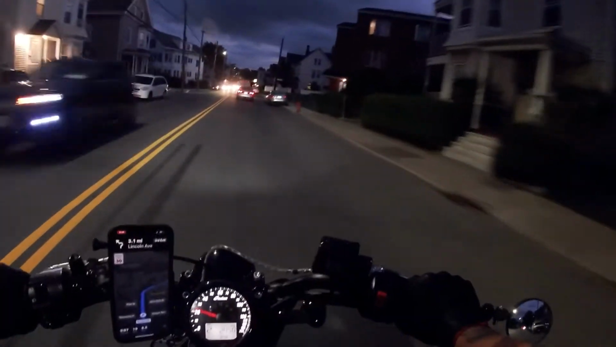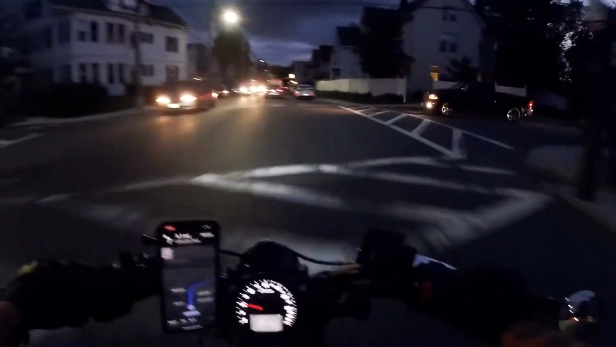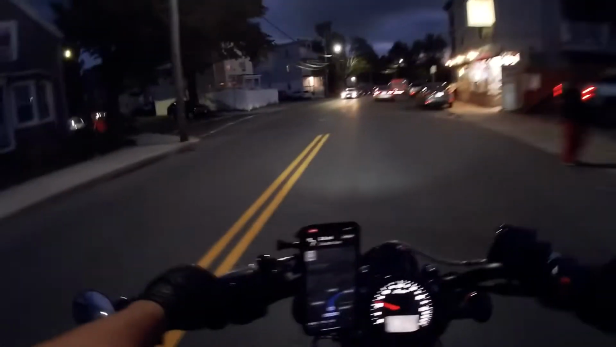I did try that Purple Panda adapter, but to be honest with you, a lot of wind was getting in. It wasn't really as efficient as I wanted it to be. It wasn't capturing my voice once I was going over 30 miles per hour.